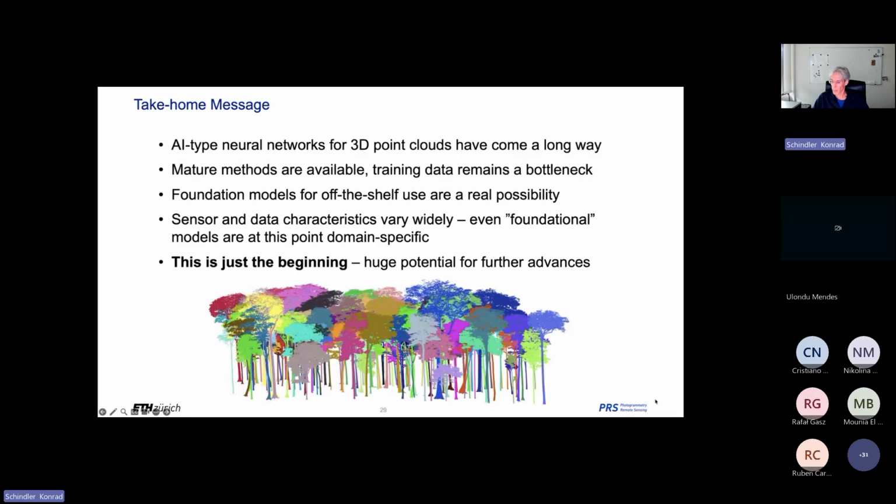Okay, with this, I'm at the end of the talk. After having shown a lot of technology, maybe some take-home messages that I hope are the things you remember if you don't remember all the details. I'd like to convey the message that AI type, neural network type analysis methods for point clouds have come a long way since the early how do we do it at all, or PointNet++. We have really made some leeway, and we are at, in many cases, even practically usable performance levels.